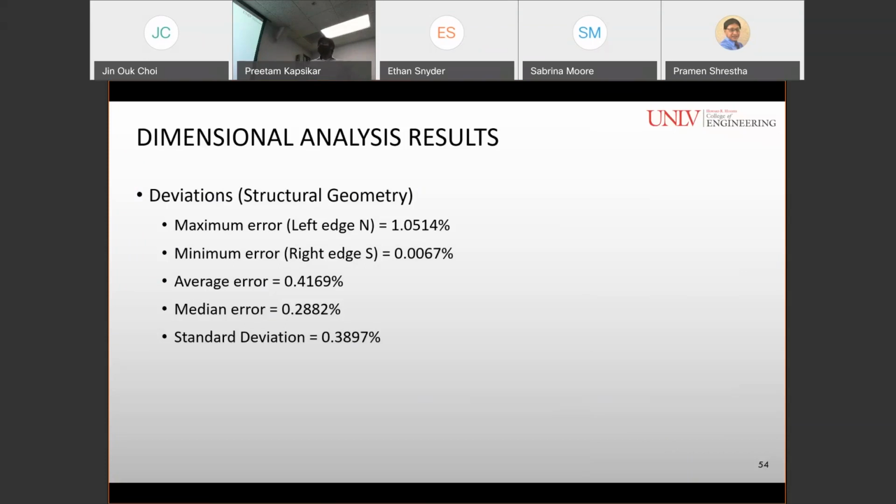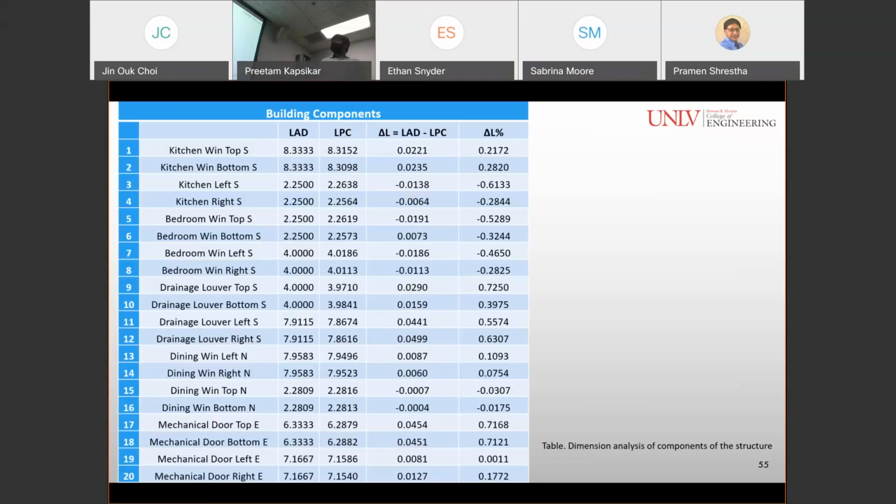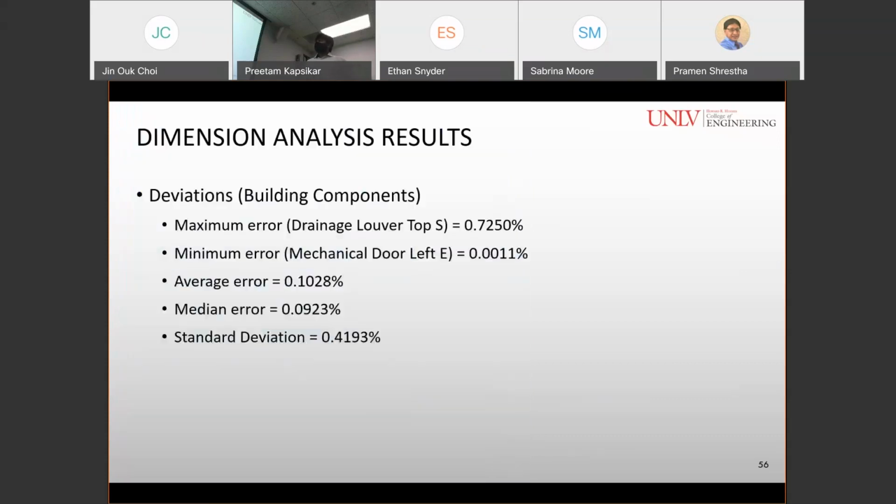The standard deviation was found 0.3897%. So for the building components, these were the results, and the maximum error was found 0.7250%, and the minimum error was 0.0011% error percent. The average error was 0.1028%, and the median error was 0.0923%, and the standard deviation was 0.4193%.